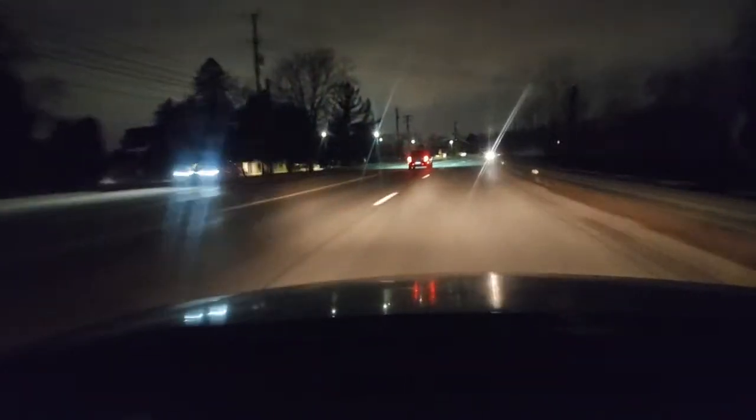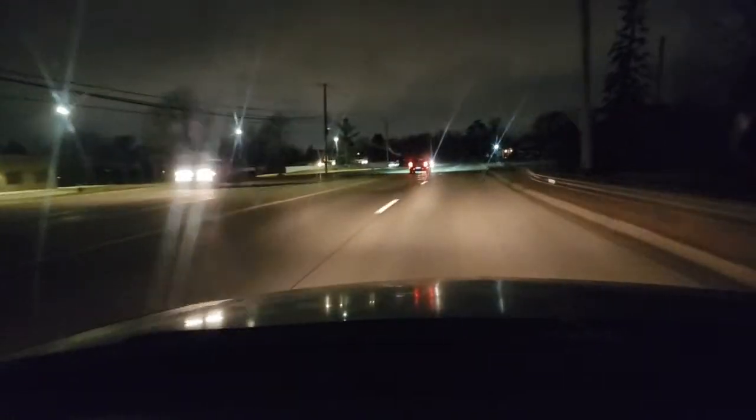There's our school zone again. There's the pavement marking. This road teaches you lane positioning and speed control.